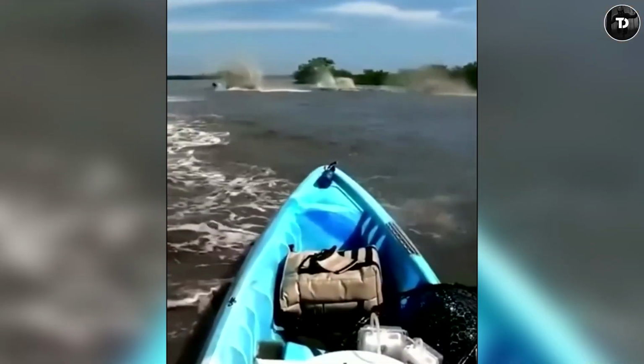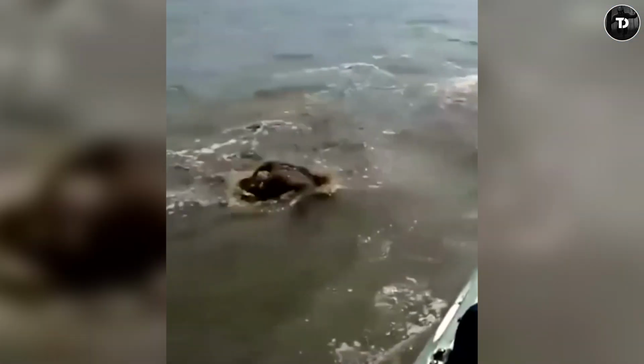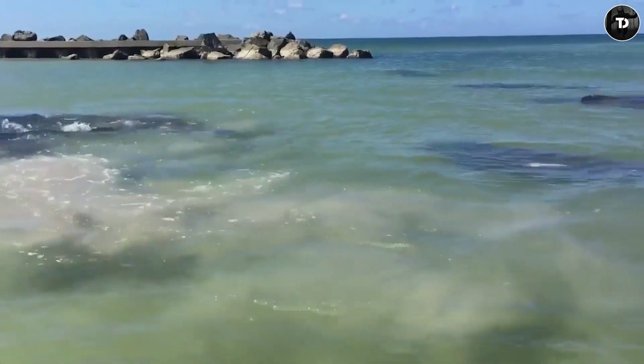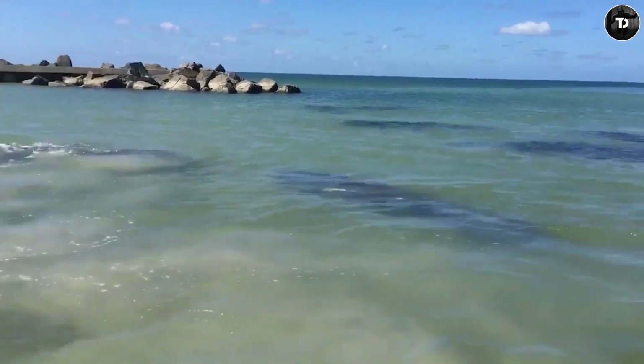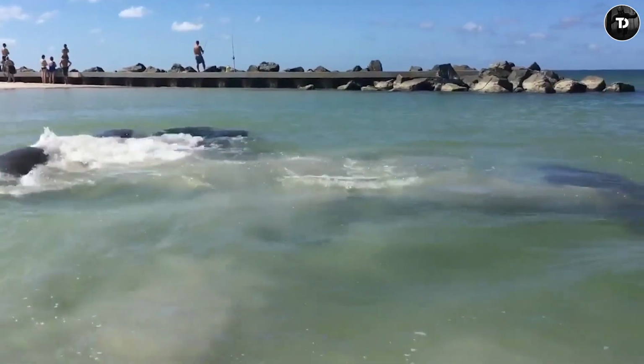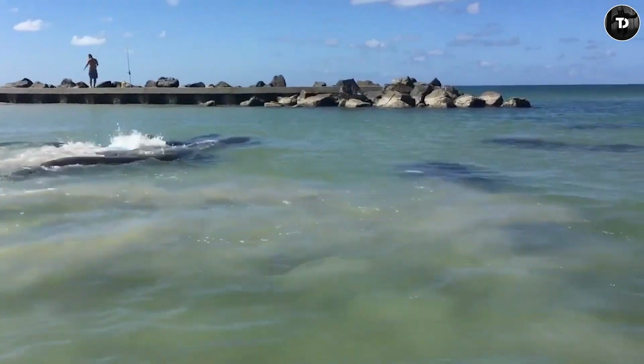These are manatees. Have you ever seen water splashing in all directions from under without a trigger? That is what happened to these people who went fishing. The manatees swarmed and concentrated into a place and started vigorously splashing water in that small area. Experts say they do this to regulate their body temperature and to remove parasites from their bodies.